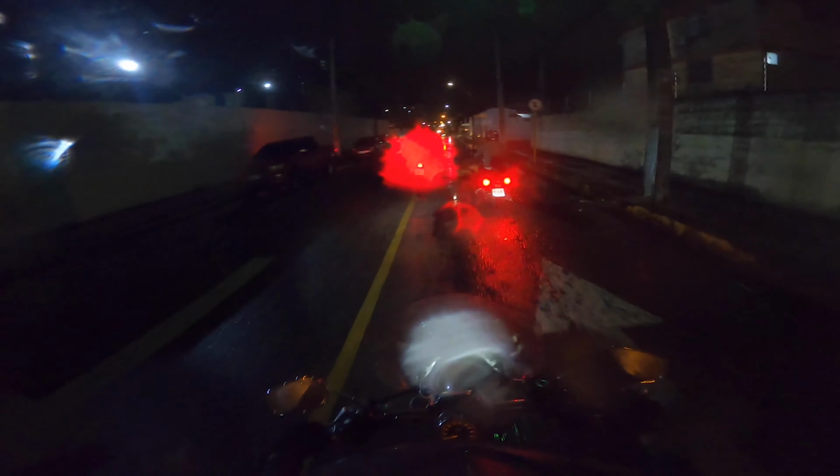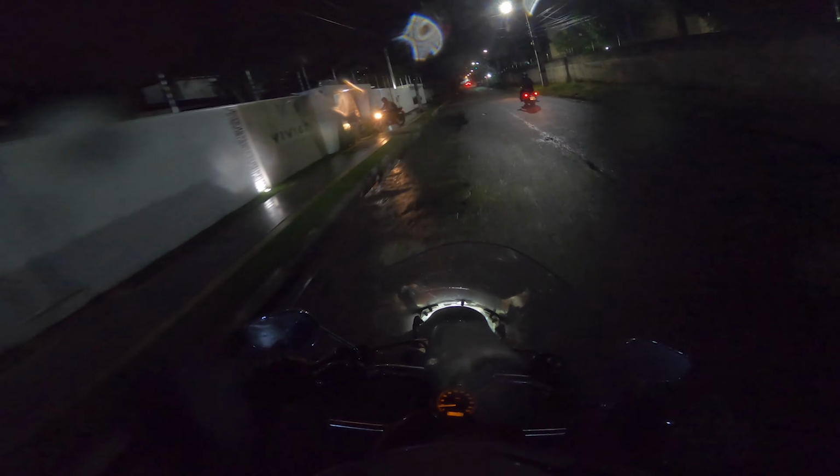Now, as you can see, we chose a path with very poor light. And it was crucial to test the GoPro Hero 8 with poor lighting and see how the footage turns out.